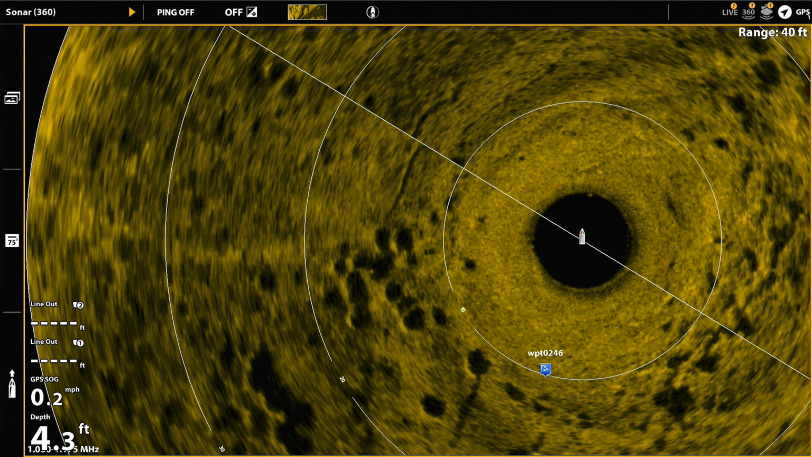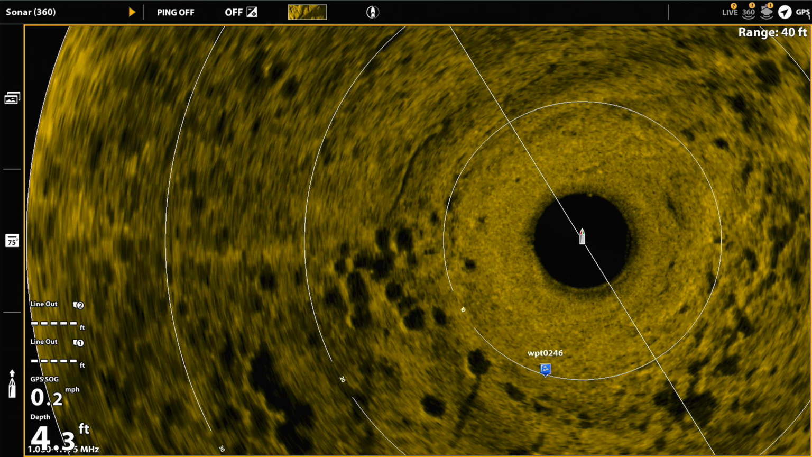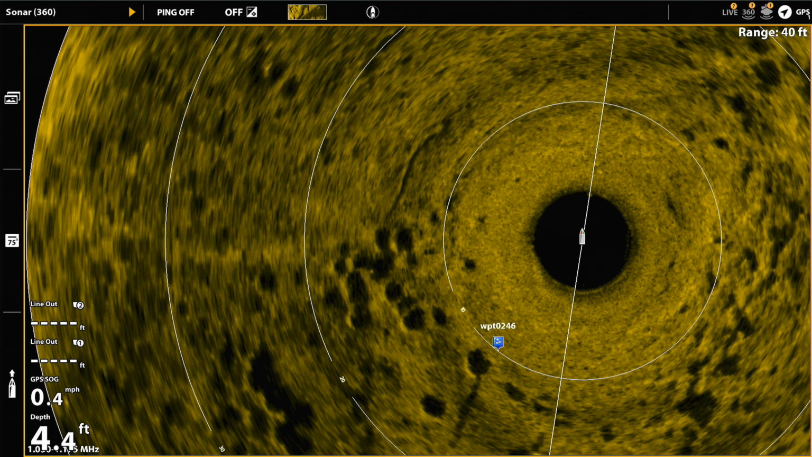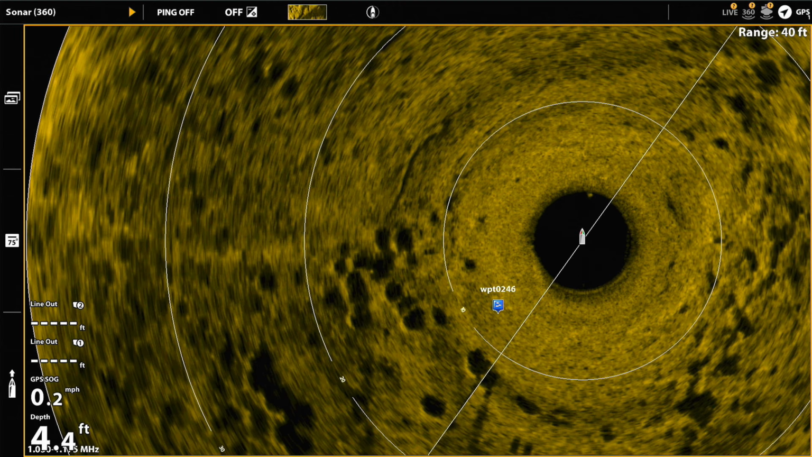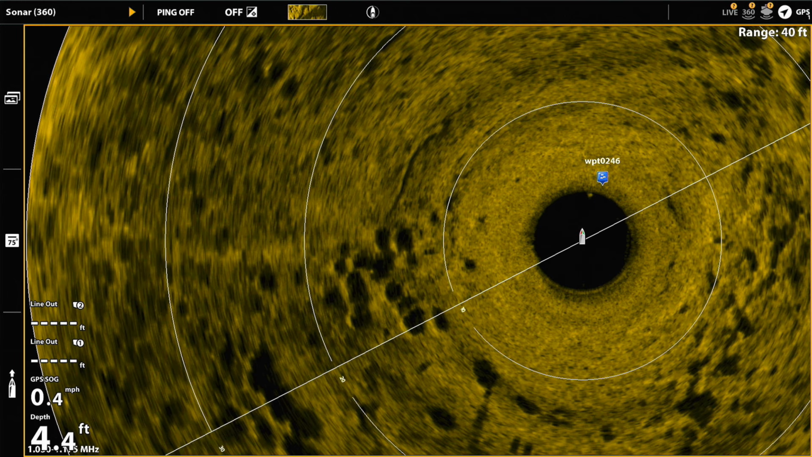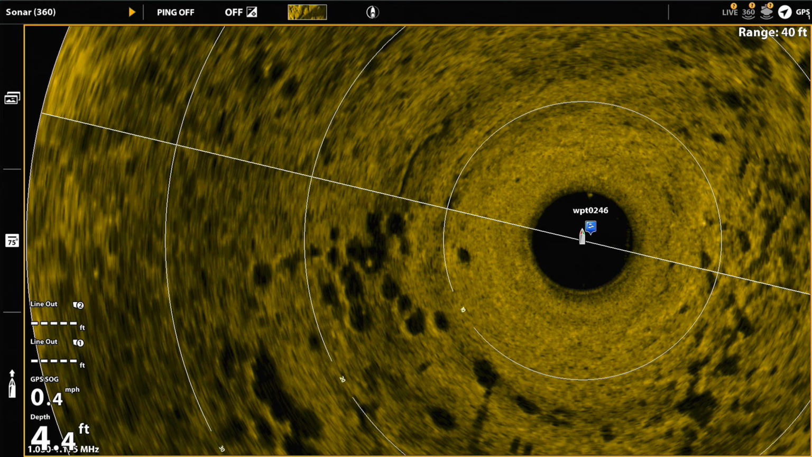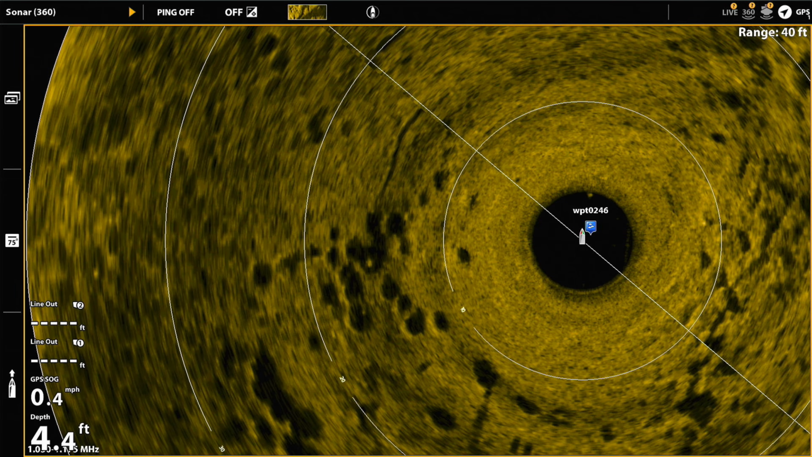Now we're going back to the 360 view, but I've zoomed it in. Again, you can see at about 9 o'clock between the first and second ring, that close area, but then you can see the other area that's between the second and third ring. And again, there's just not much apparent activity here from the 360 view. The 360 is much better though for finding the beds than the Mega Live is. And you can see that fish again just at the 9 o'clock position between the first and second ring.